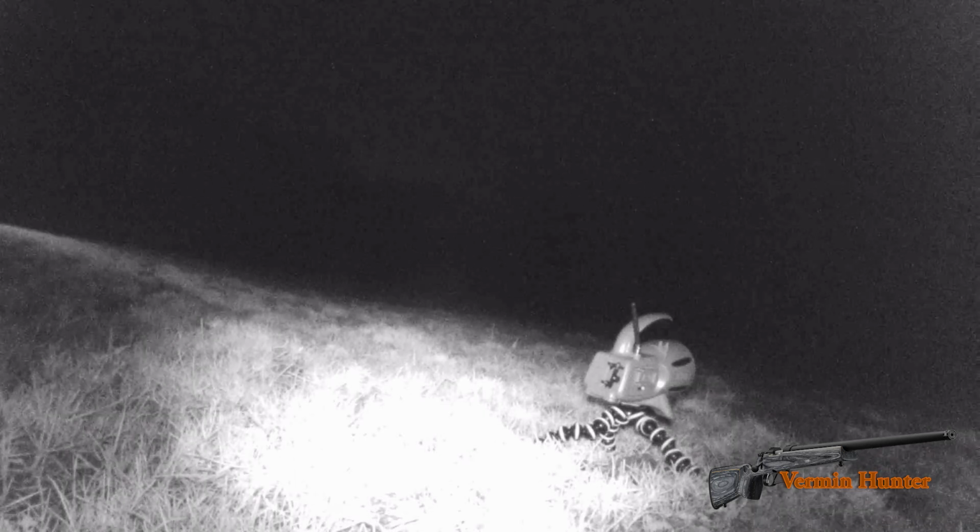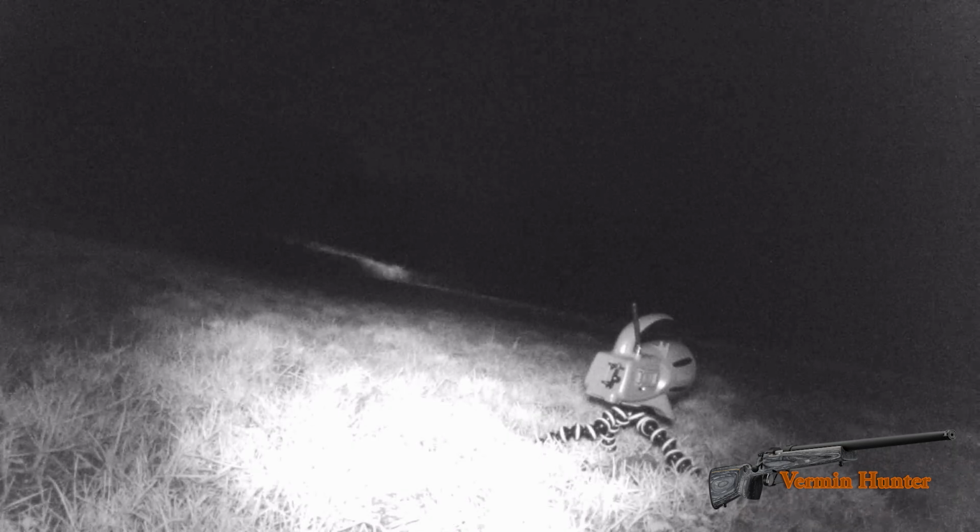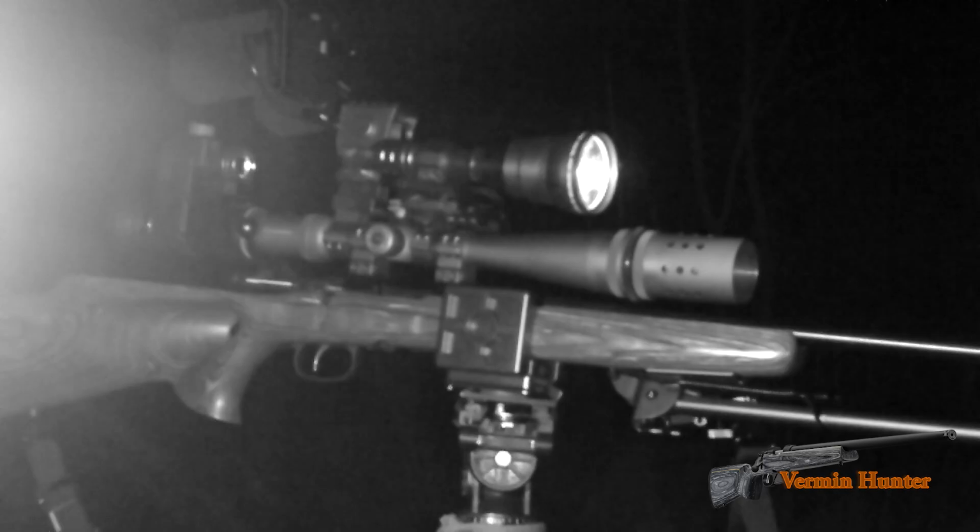When I'd set up here, when I walked down the field from the car, which is a good mile away, I had heard several dog foxes calling. They were calling from one side of the farm to the other, so I knew they were about. I gave a few calls on the way down, put the call on the phone caller, and I could hear them responding to the vixen in heat.